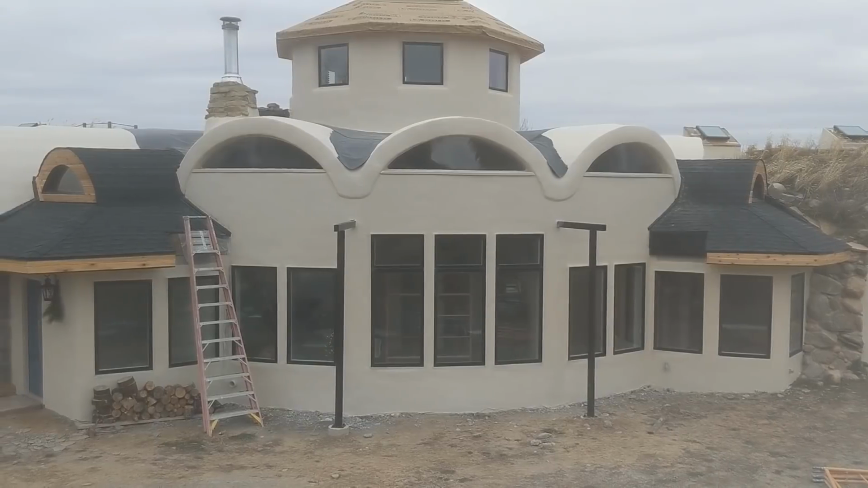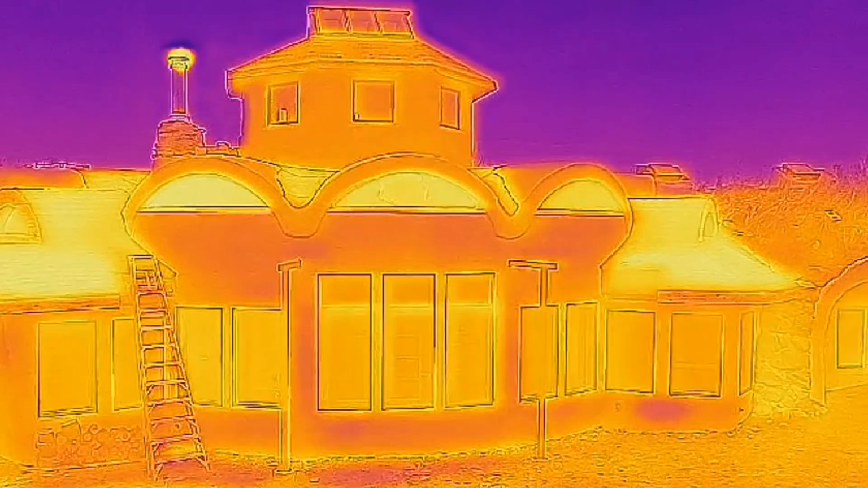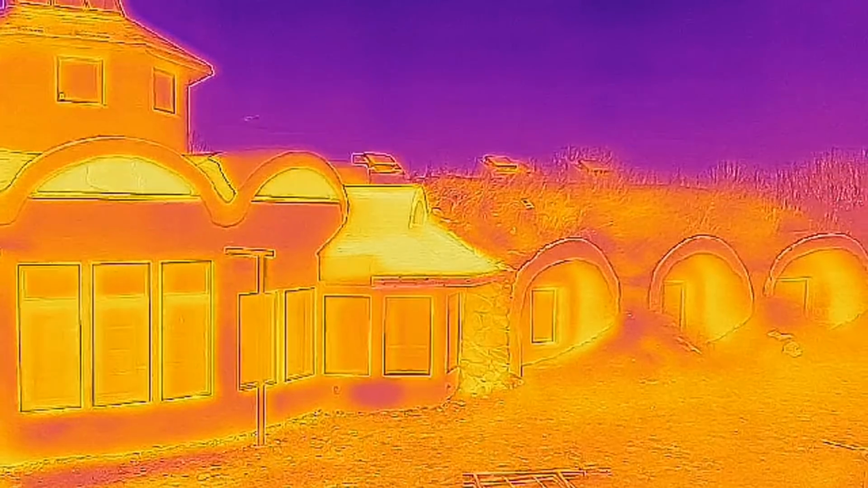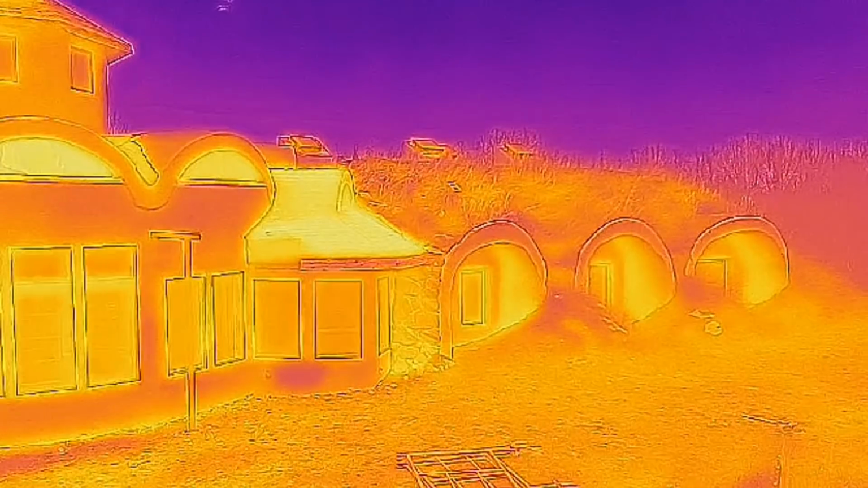I recently bought a FLIR ONE Pro heat vision camera, so we'll be able to take that for a test drive also. It's easy to misinterpret the images you see. For instance, the bright roof sections are not leaking heat, but probably re-radiating heat from the shingles still warming up all day. And the darker purple patches on the ground and the bottom of the wall are from snow melt water.